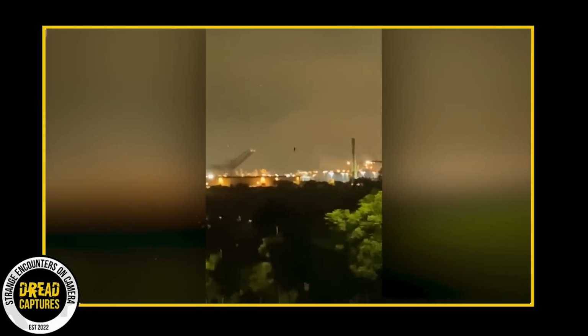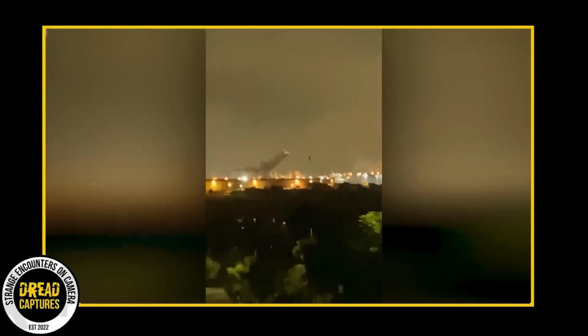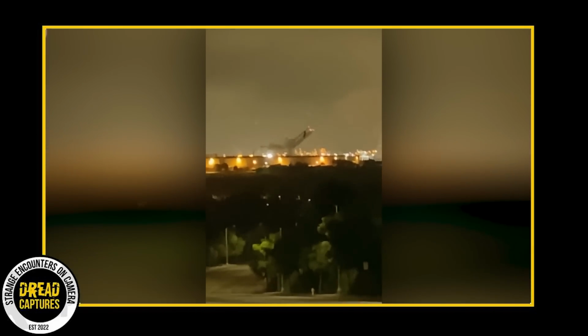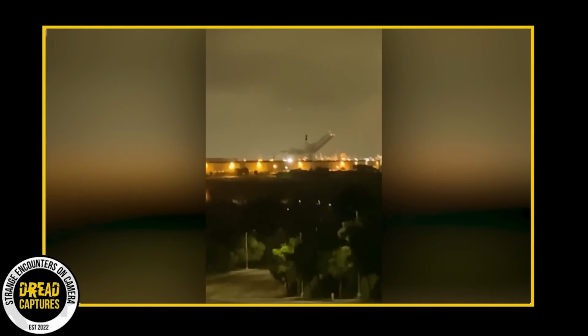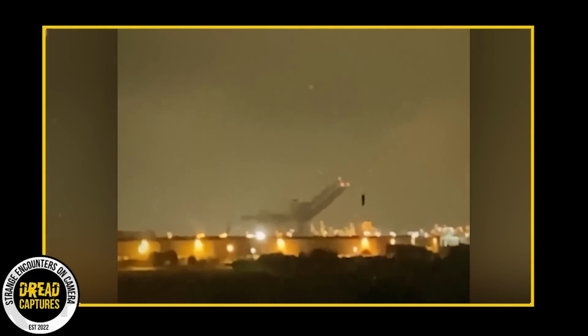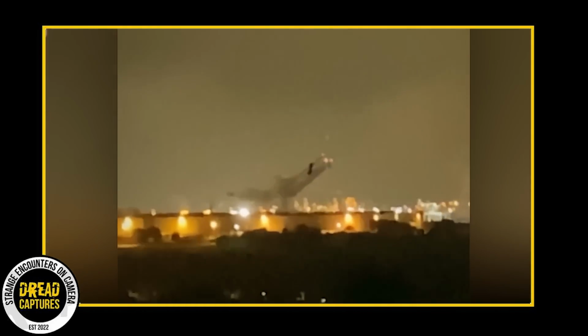People watching the video have been quick to throw out their own theories. Some folks are saying it could be a guy strapped to a jetpack just cruising around. Others are speculating that it might even be an alien checking out the neighborhood. So, what's your take on this? What do you think that object in the sky really is?